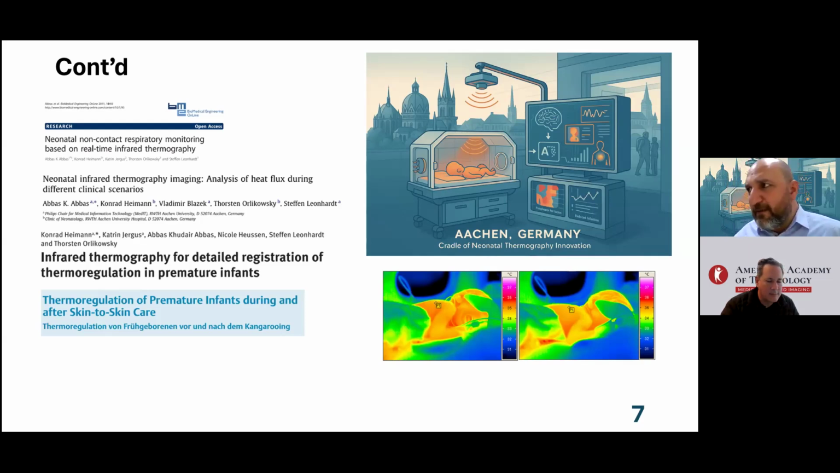Unfortunately, at that time, there were limitations in the funding, so we didn't go through to complete the atlas of the detailed registrations of the thermal atlas of the neonatal medicine. So I hope that one of you, for the future advancement. With the advancement of technologies, there are many colleagues interested in continuing building up such an atlas, which is very important for neonatal medicine.